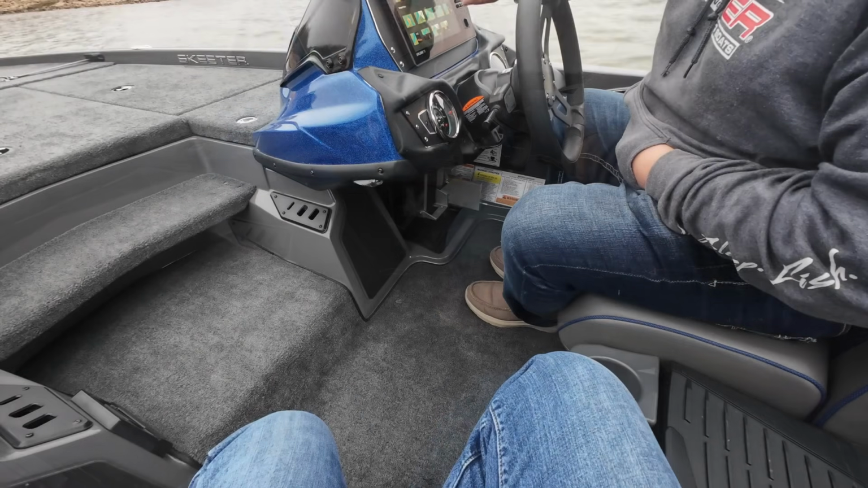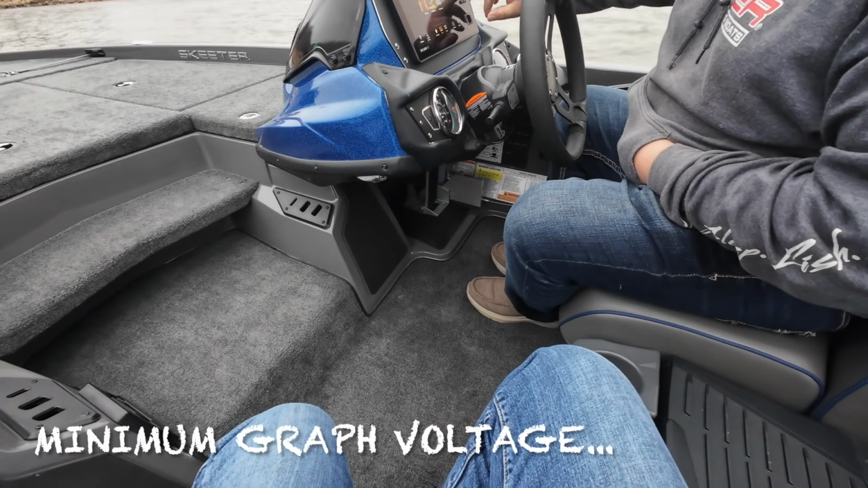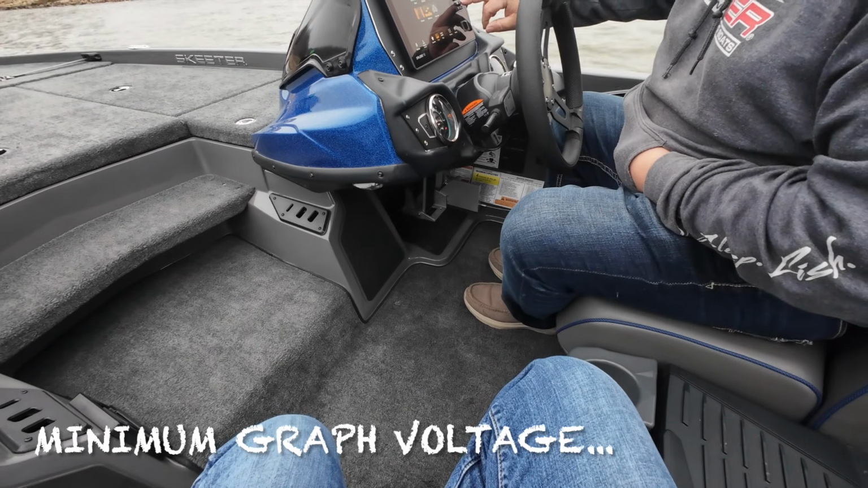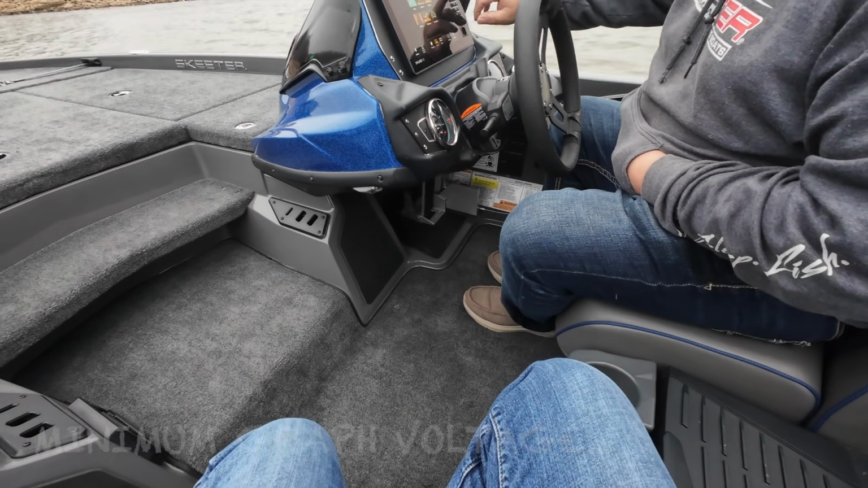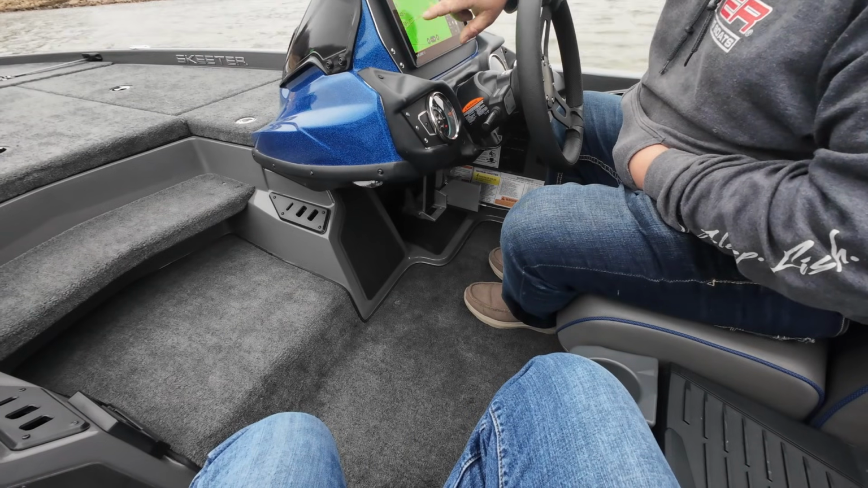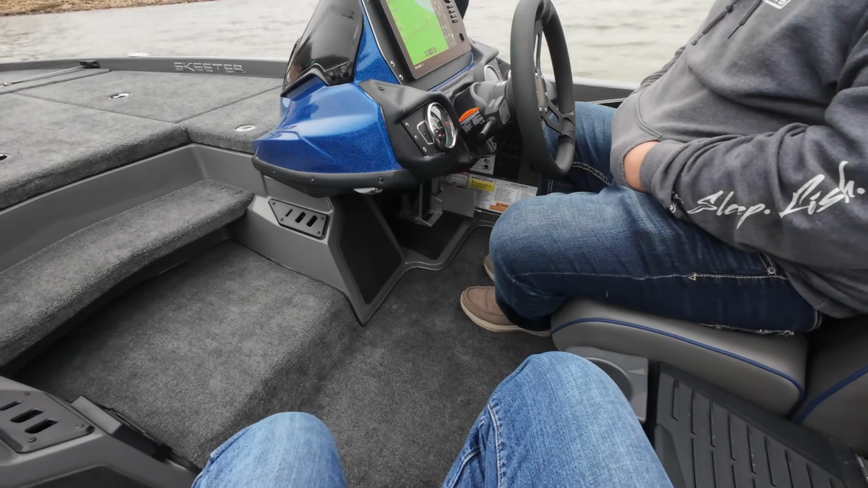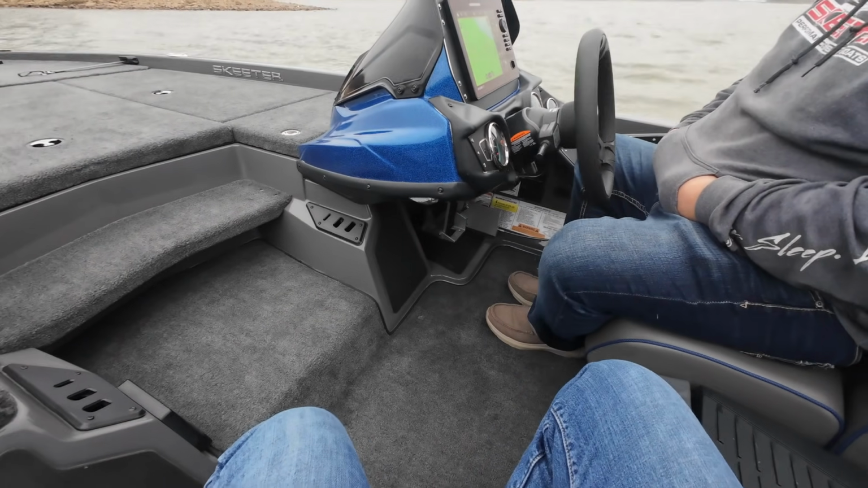Okay. And I need a minimum of what, 12 volts? Yeah, for the most part. It won't run under 12. I think they shut off at like 11.7 volts or something like that. Yep. So right now you're at 12.7. Okay. And with that lithium battery in there, I should be able to hold that. Oh yeah, no problem.